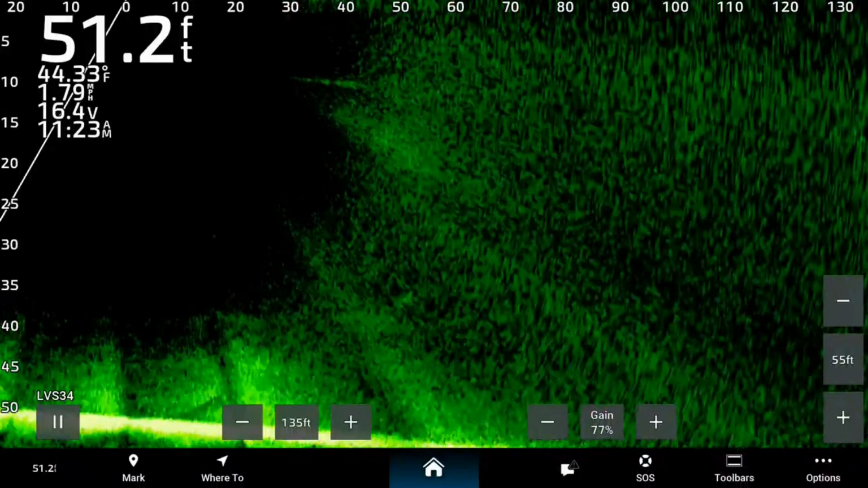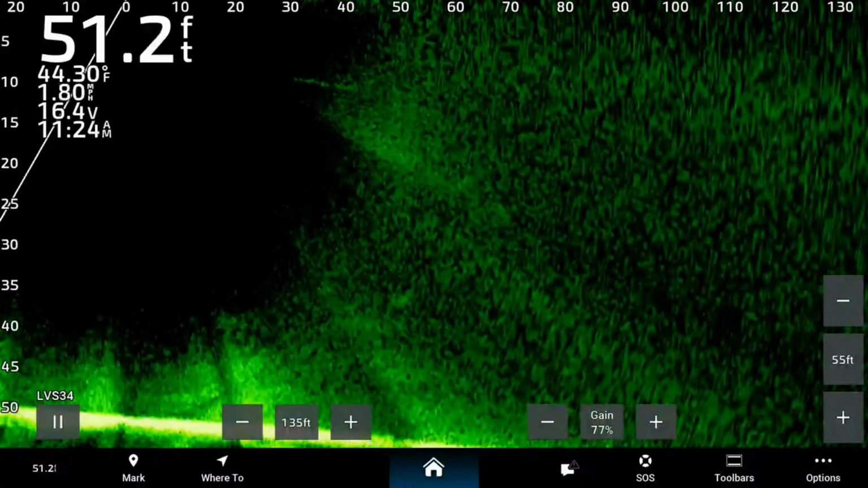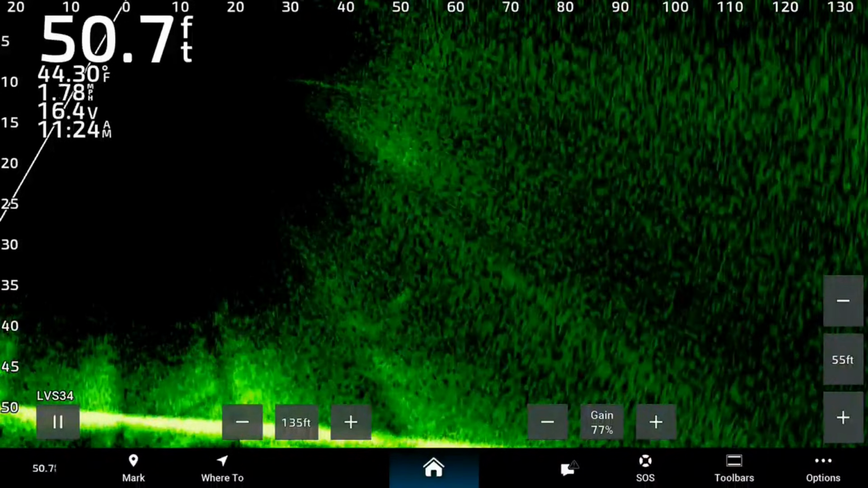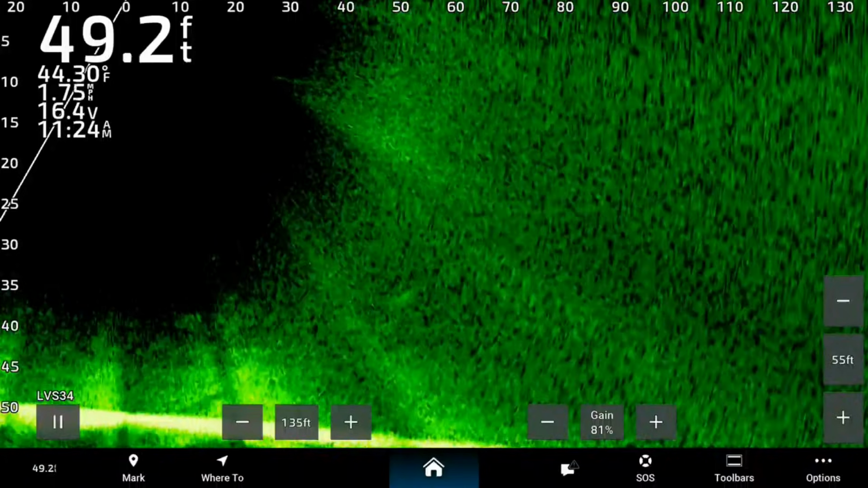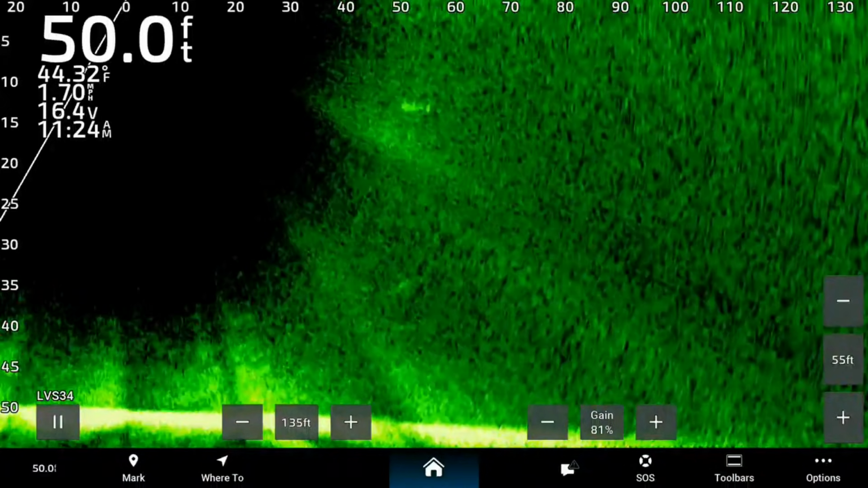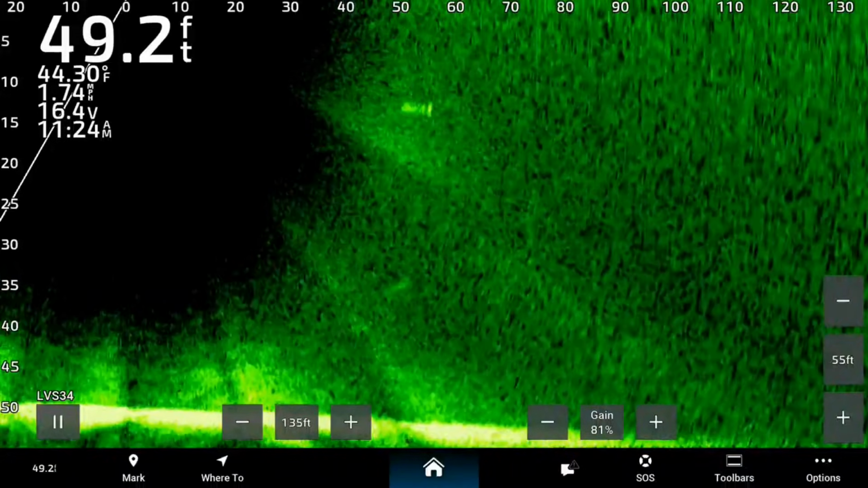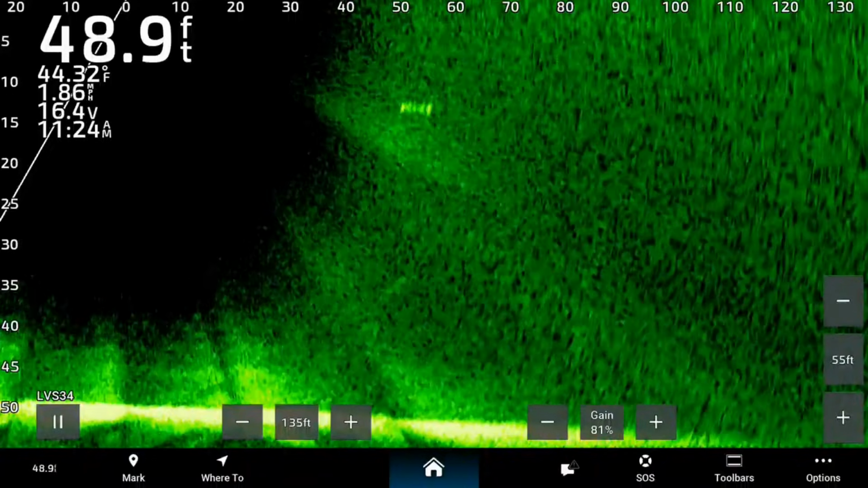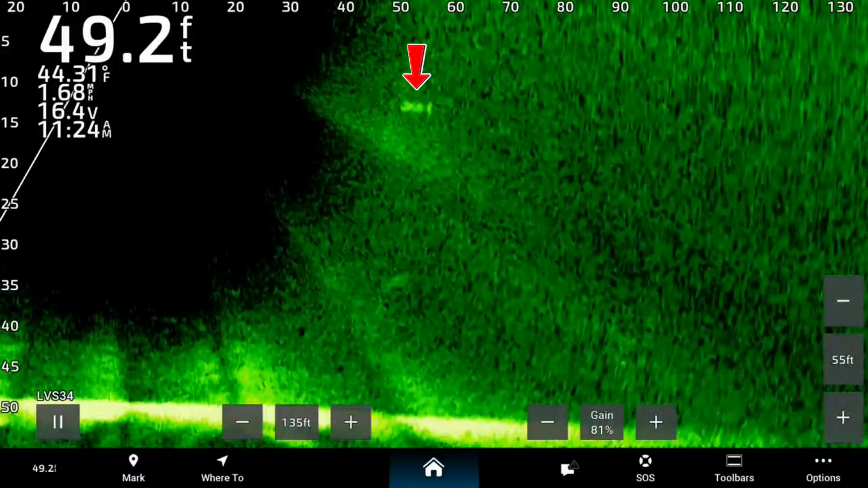All right, let me get straight. Increase the gain even more. I really got that thing humming now. You could see the other one is really giving me a return.